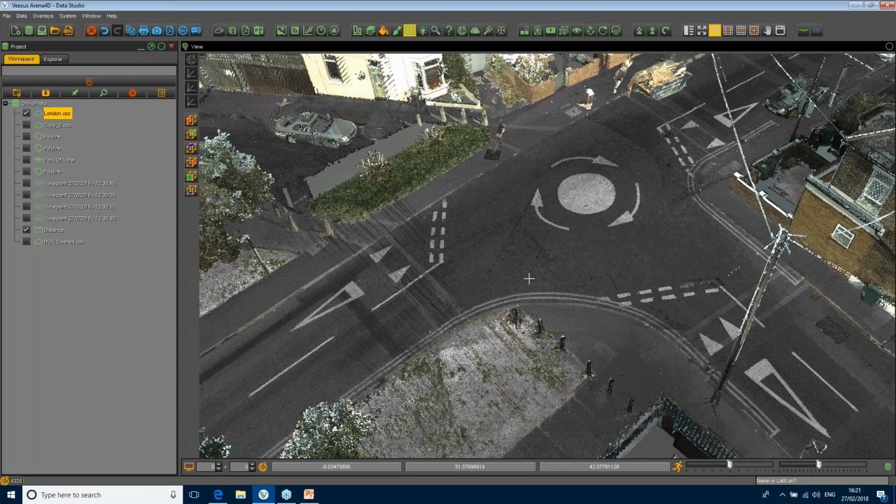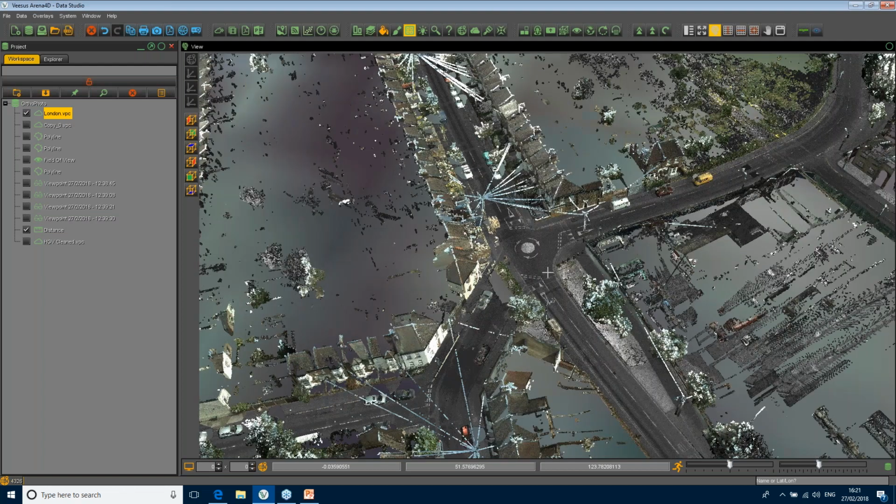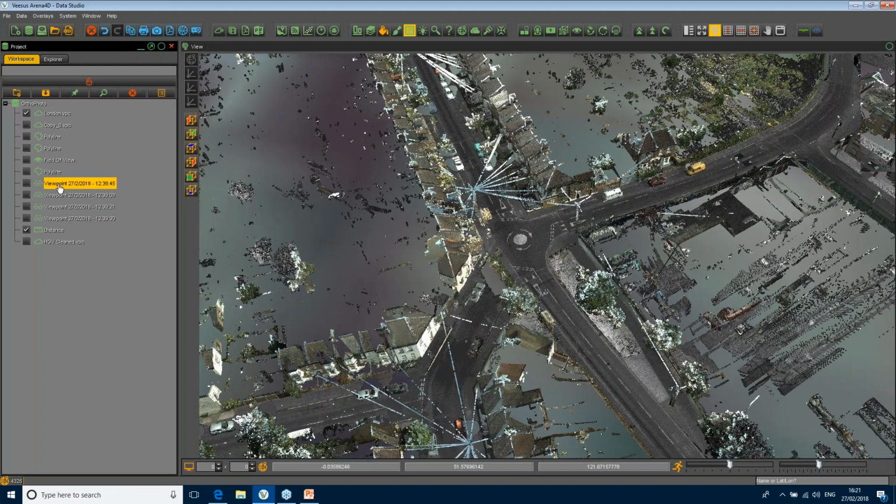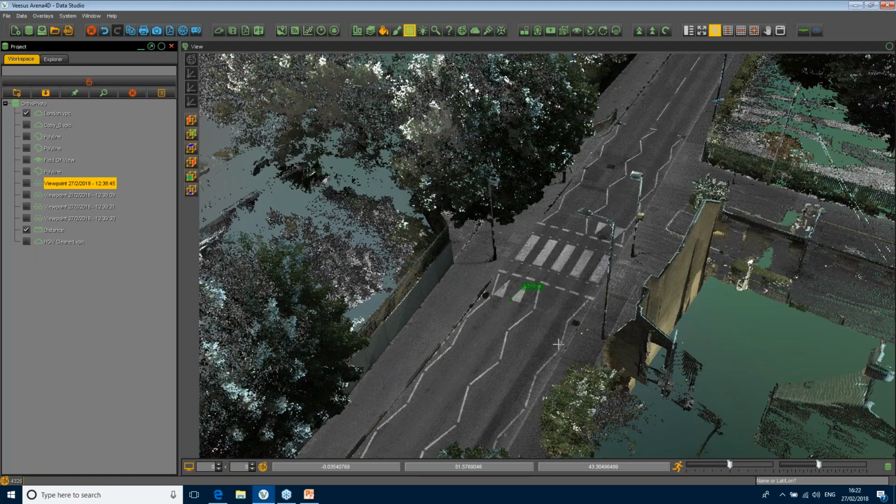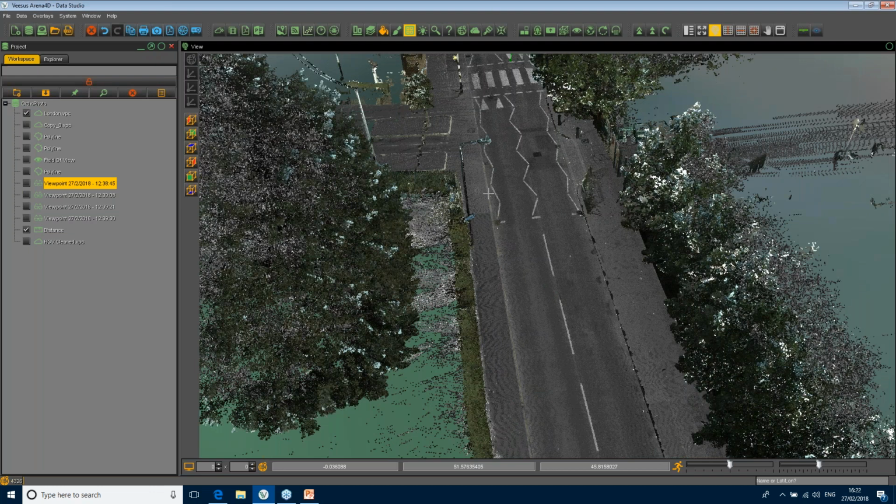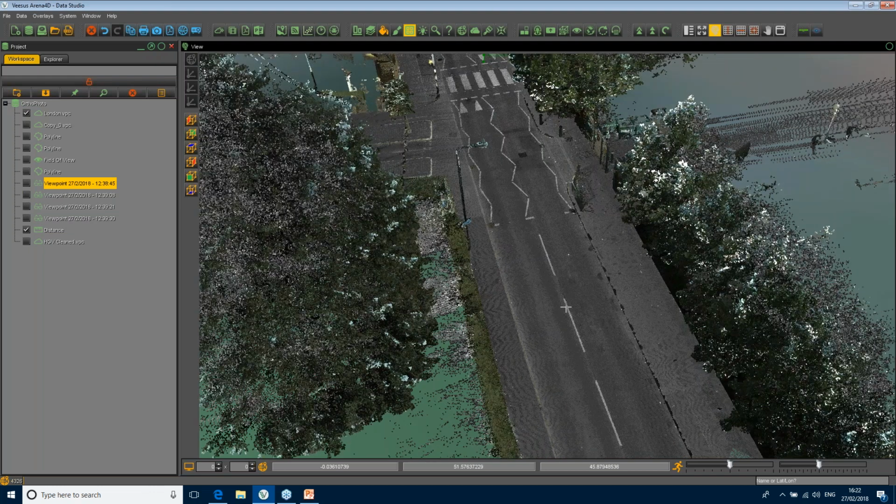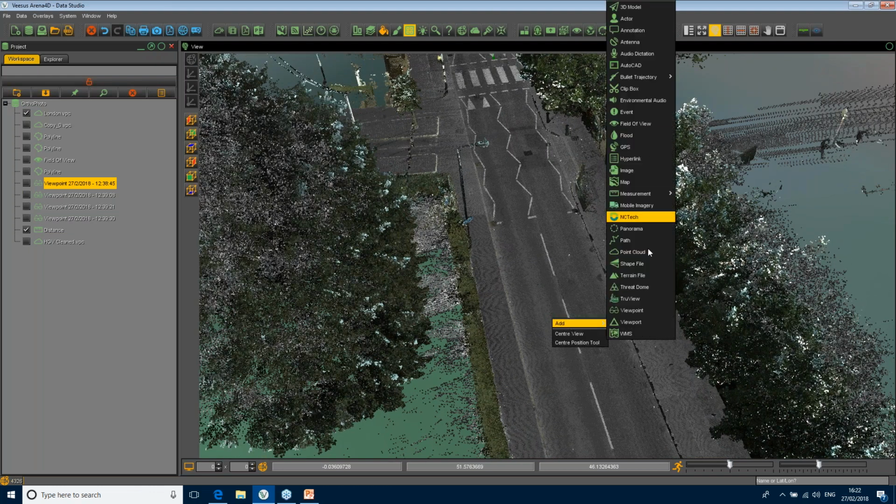Okay, so that's quite fundamental in what we do. Now, what I'm going to do first is create a fly through very quickly, so you can get the fly through deliverable out of the way. I'll do that by making a viewpoint.